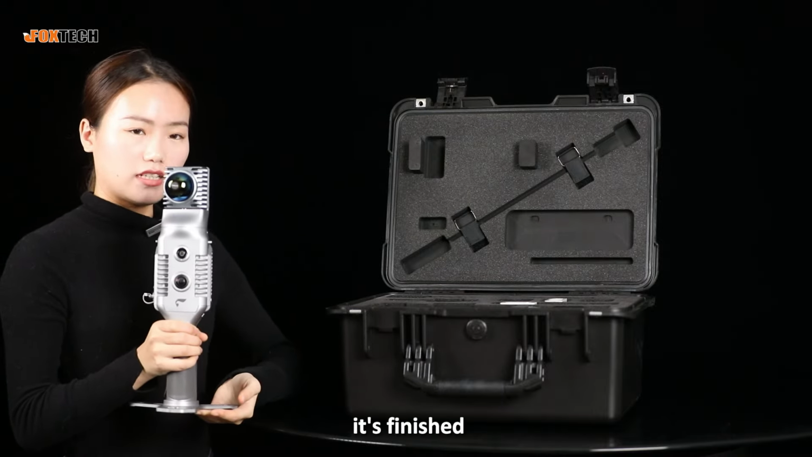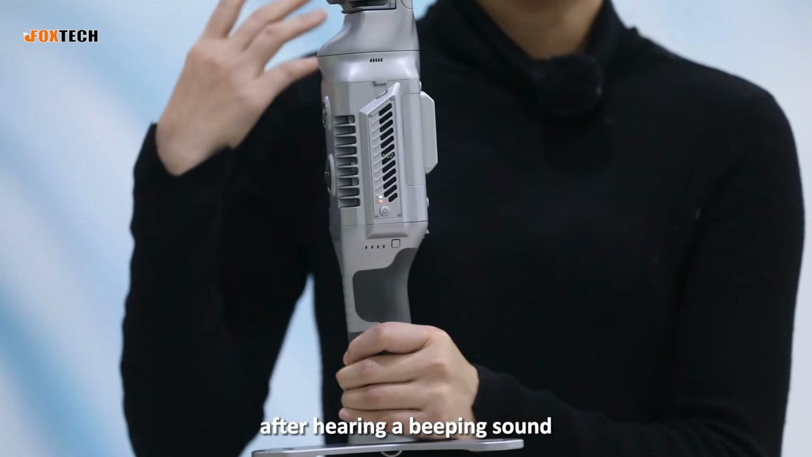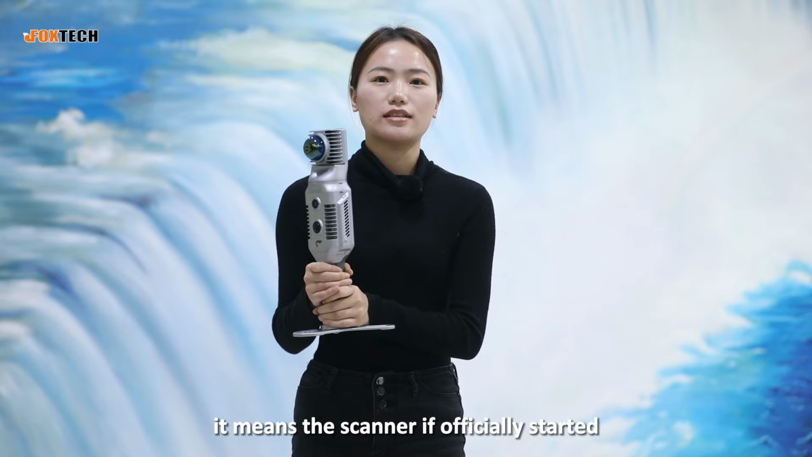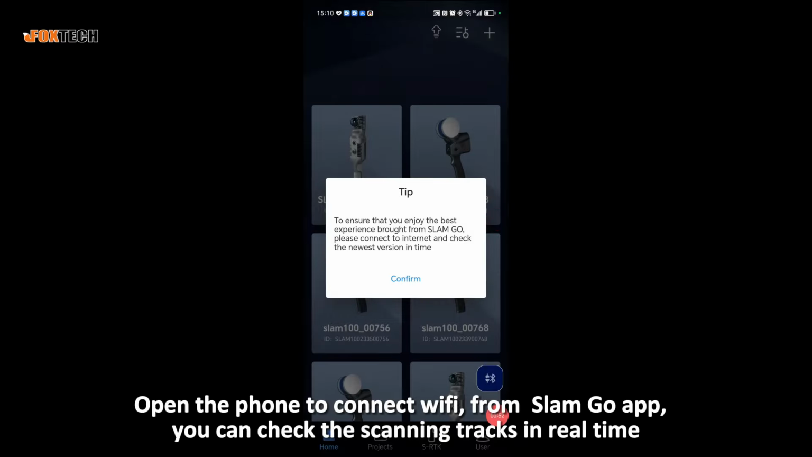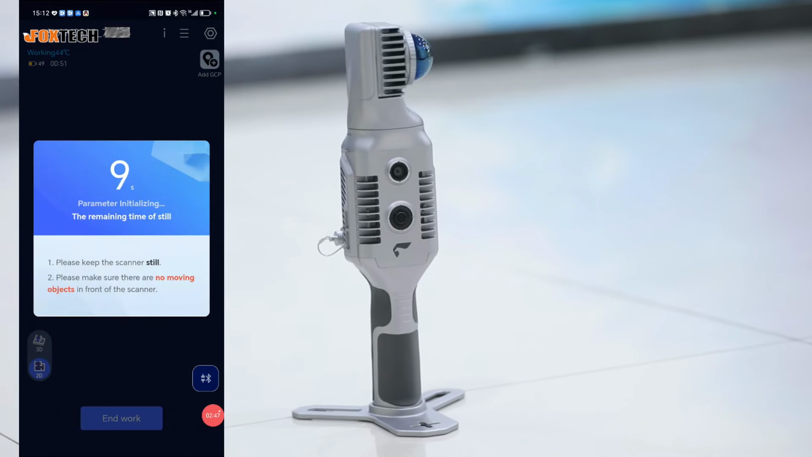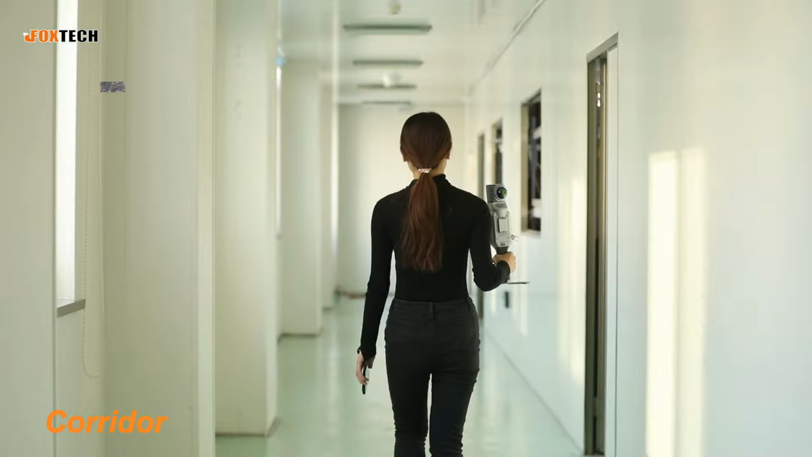Okay, it's finished. Press and hold the switch button for a few seconds. After hearing a beeping sound, it means the scanner is officially started. Open the phone to connect to Wi-Fi. From the SLAM2000 app, you can check the scanning in real time. When the LiDAR scanner begins to rotate, it means it can work formally.